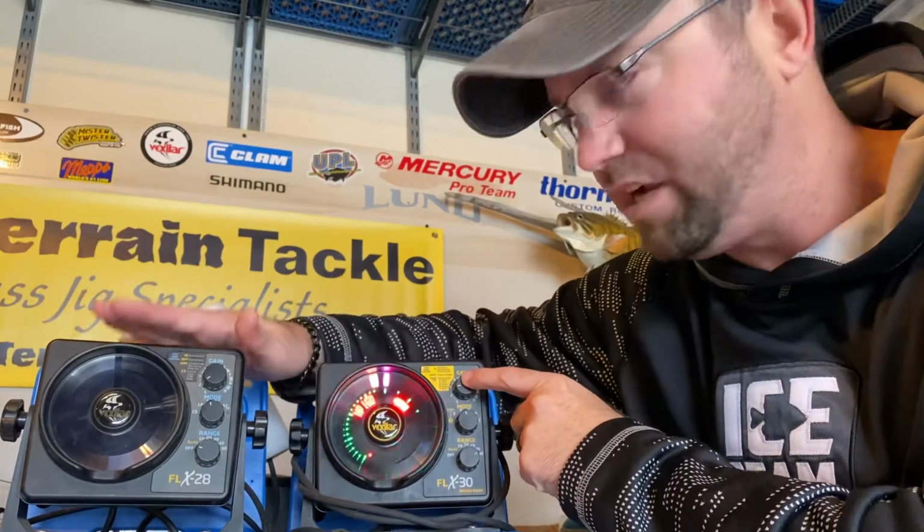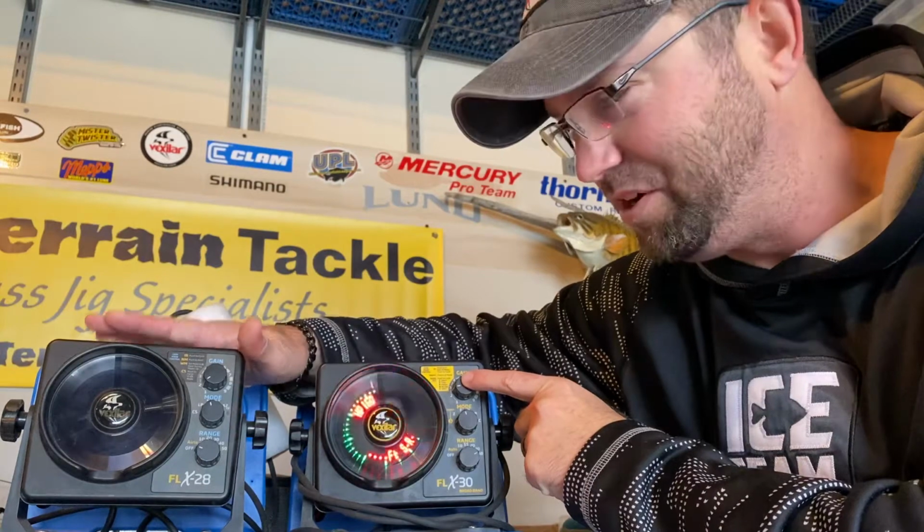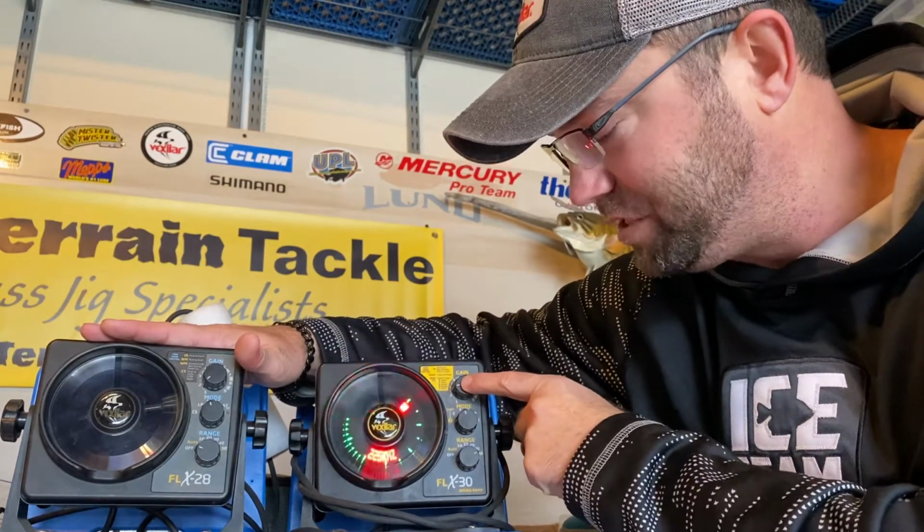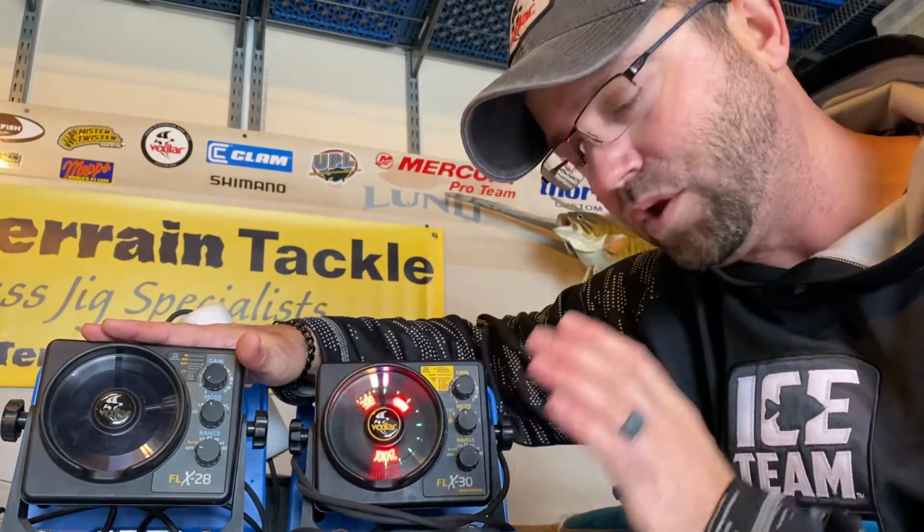So now you can adjust the frequencies in multiple ways, in ways you could not do with this 28. The 28 comes stock with one set of frequency. You're not adjusting that much. You're basically going to be stuck with what you got. Now I can adjust that frequency and really fine tune what I'm seeing down there.